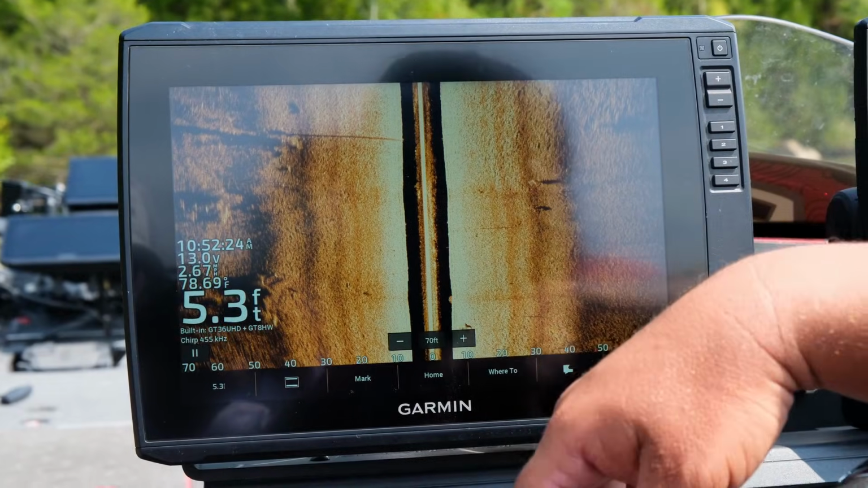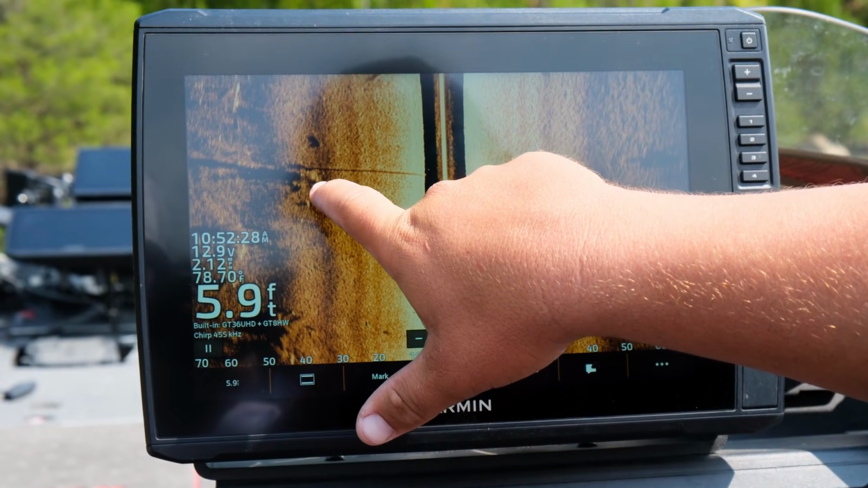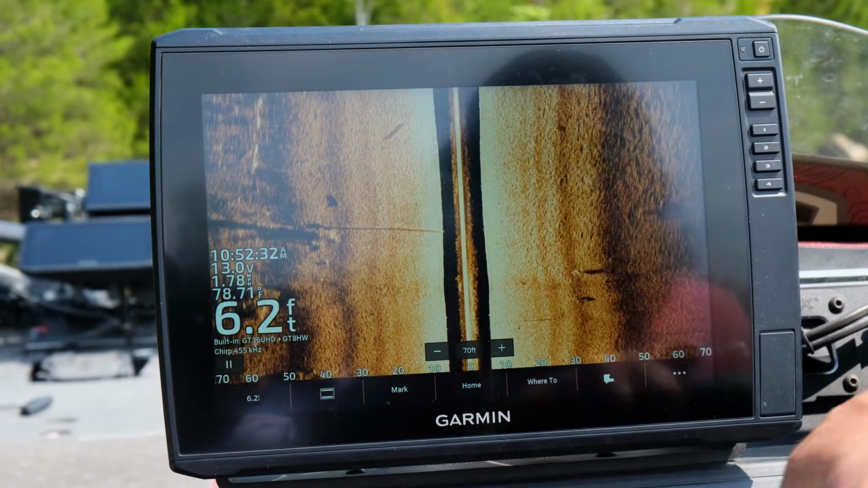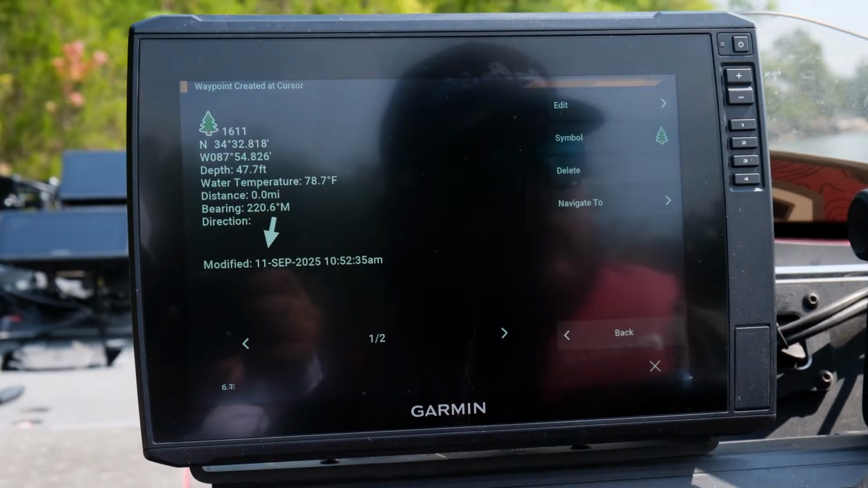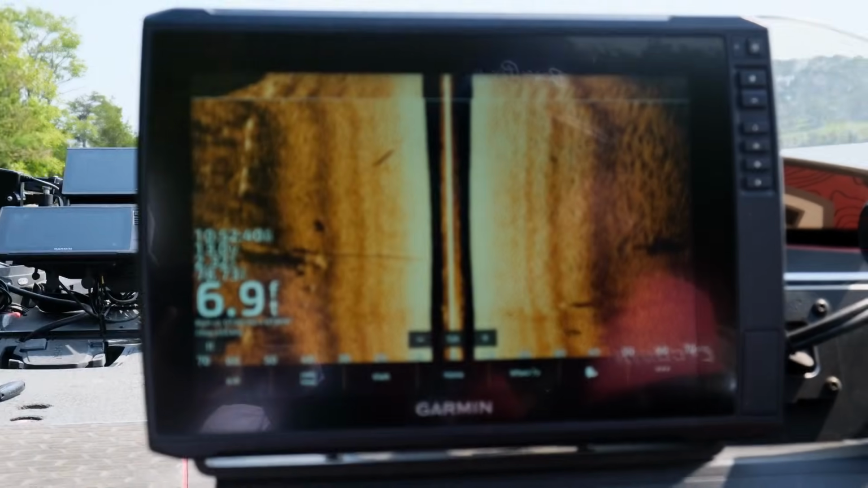So just graph this stretch of docks, and in between these docks, here's a brush pile right here. As you can tell, the bright colored spot, that's the pile itself, and it's casting a big shadow in behind it. So that's something that I'm gonna go back, mark. Waypoint's gonna fall down here on my mapping. Turn around, see if we can catch one off that.